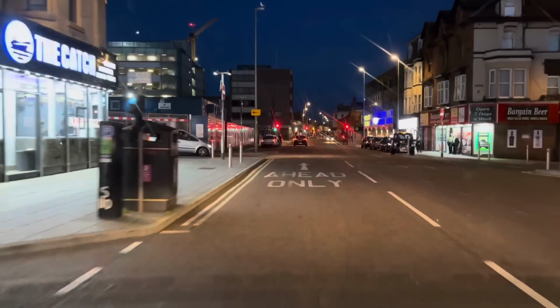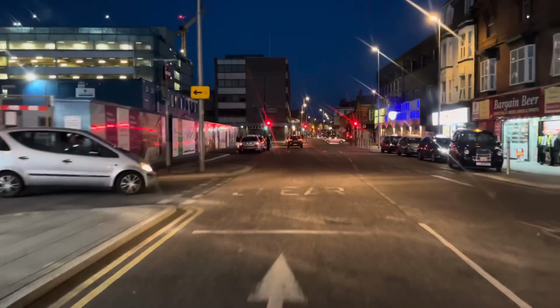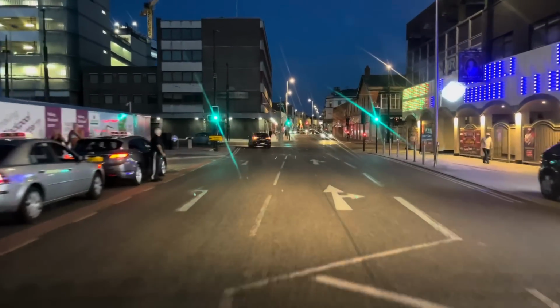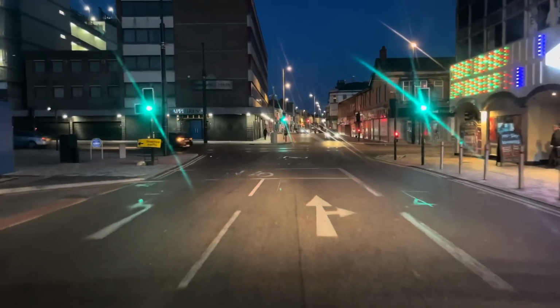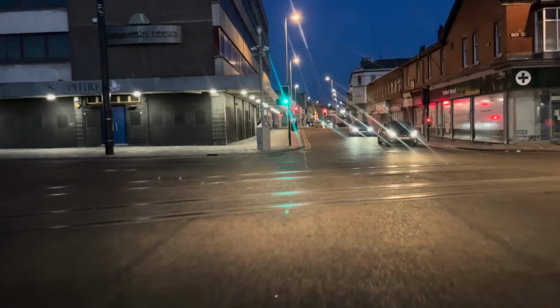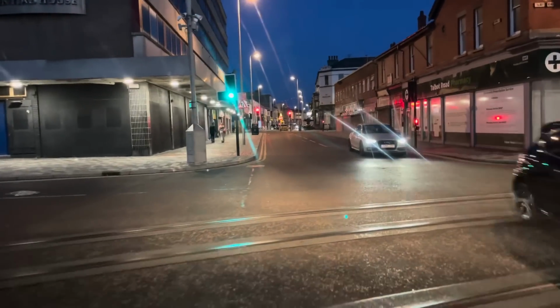New Chippy on the left there, the Catch. And just down here we've got Mark Ellis on the right hand side. Pretty quiet outside Mark Ellis actually. I can hear loud music in there, but there's not much going on outside.